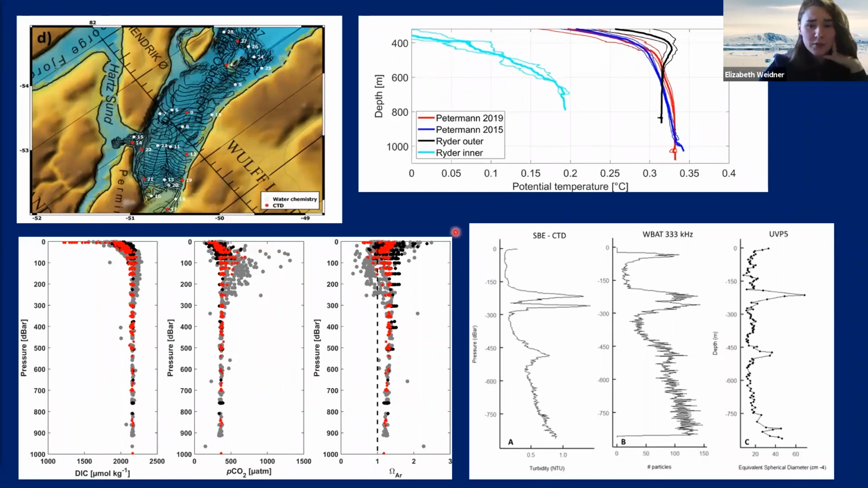And finally, there were those co-located profiles from the acoustic and the CTD system. So this is turbidity as a function of depth, and turbidity is a measure of particulates or plankton in the water. And we see this general increase, but also these peaks in the midwater. And we see those peaks in the acoustic system as well, and a single peak in the UVP from the photo data. So these data, I think, are going to be used for some sort of acoustical oceanography, looking at bioacoustics.